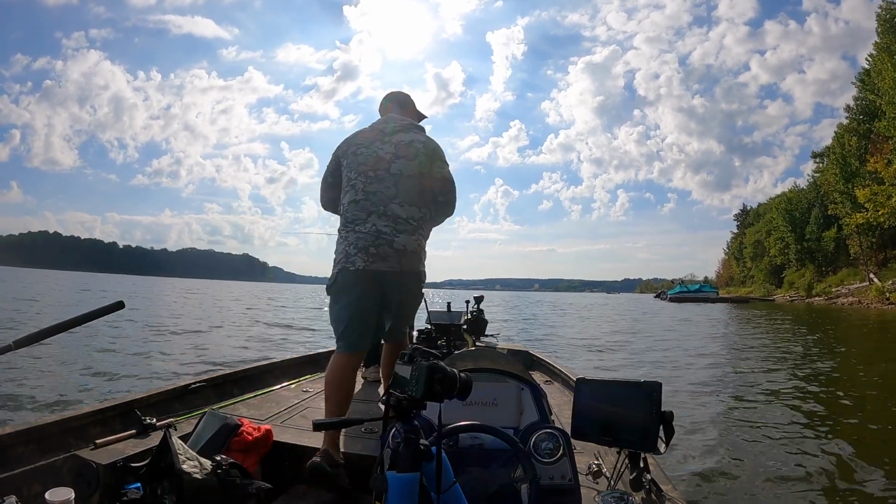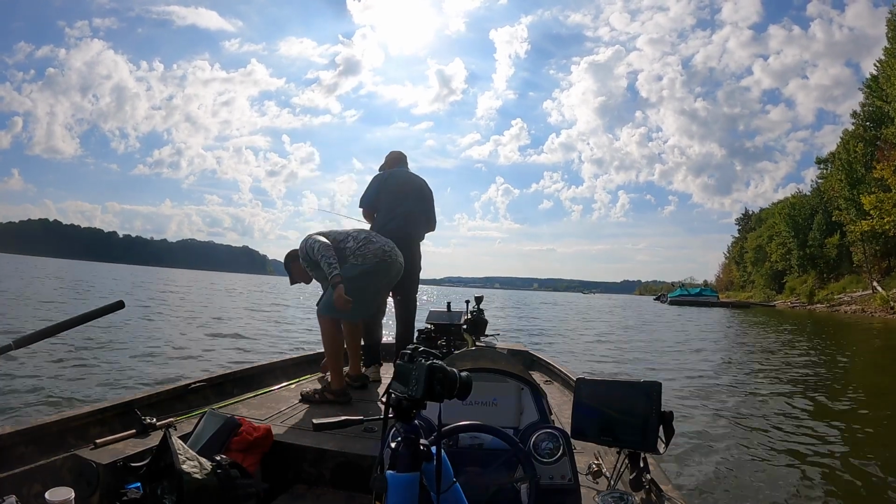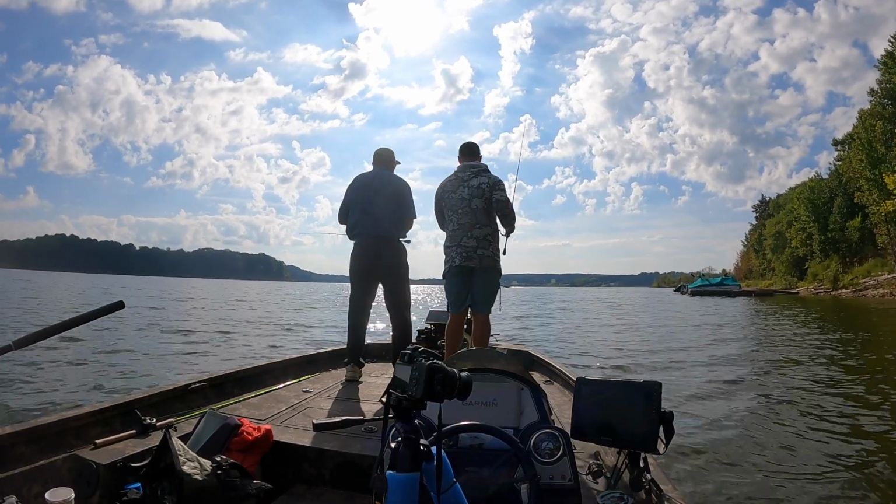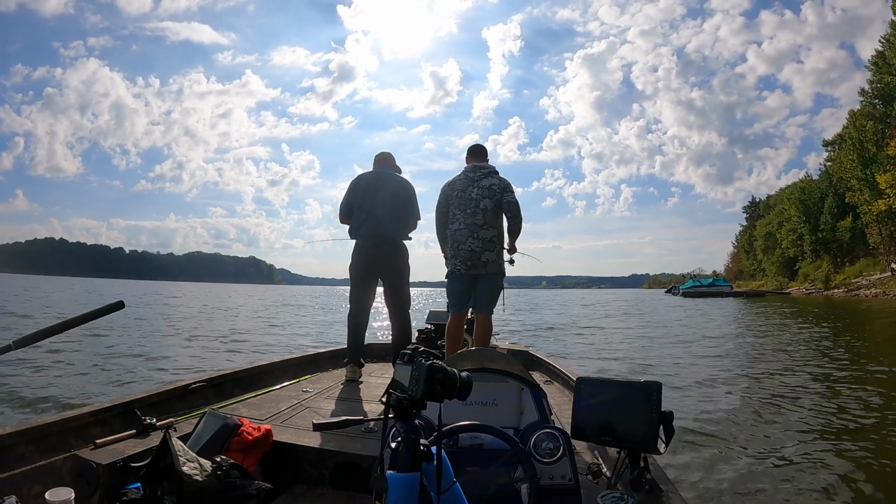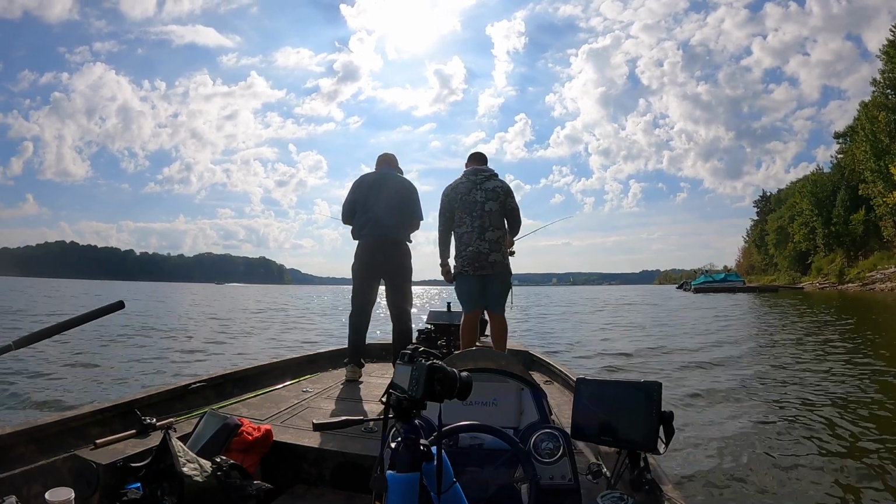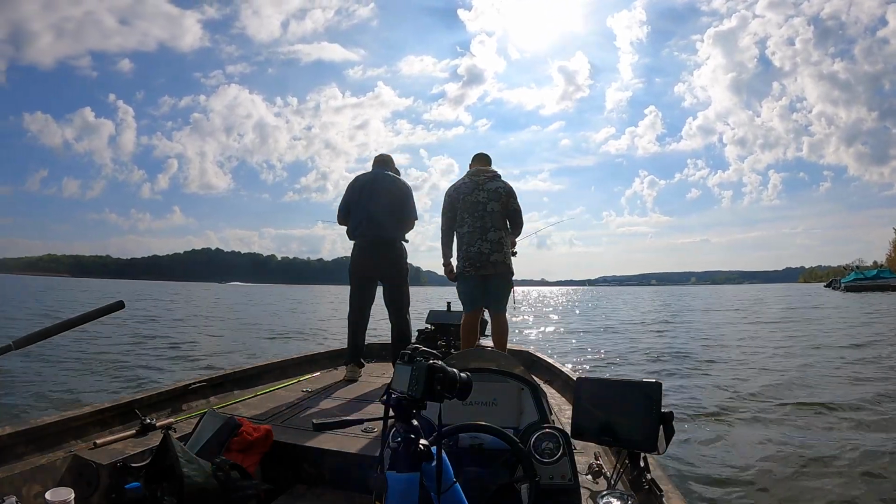Catching these early fall crappie, and I'm gonna go ahead and kind of break it down real quick. The reason why I call it early fall is I've got December, January, and February as my winter. I've got March, April, May as my spring. June, July, and August is summer, and then September, October, and November being fall. So that's how I classify it.